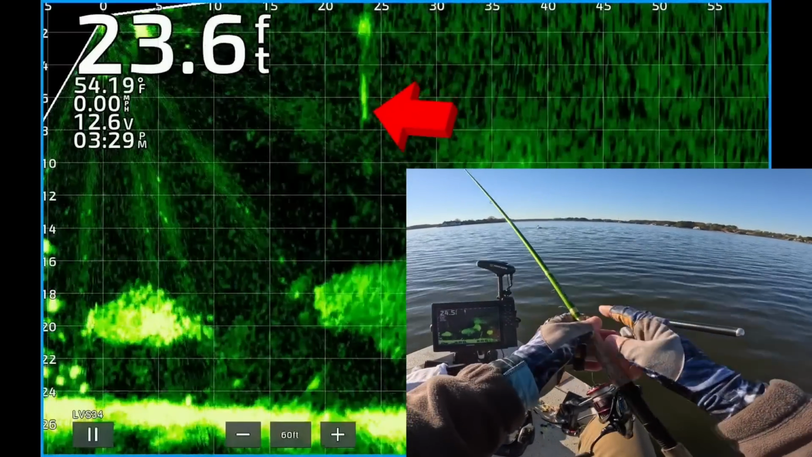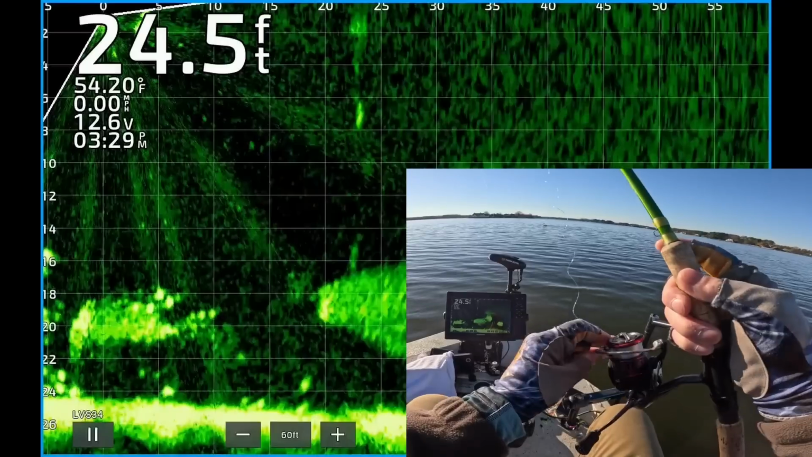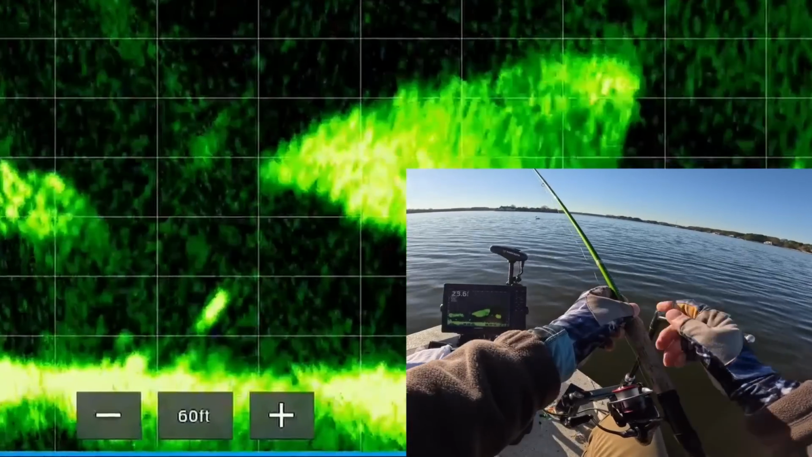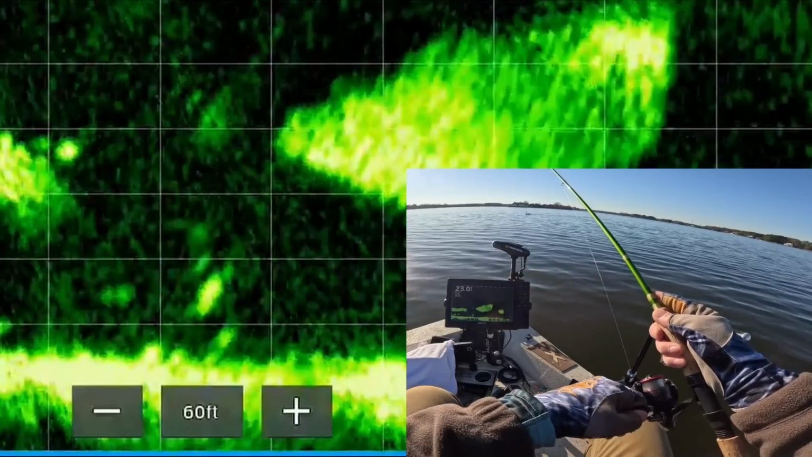There's my jig dropping down about 23 feet from the boat, about to come through a big school of shad. Always try to find some shad, you'll find crappie. Now I'm coming on top of a nice looking return. I think that's a good crappie.